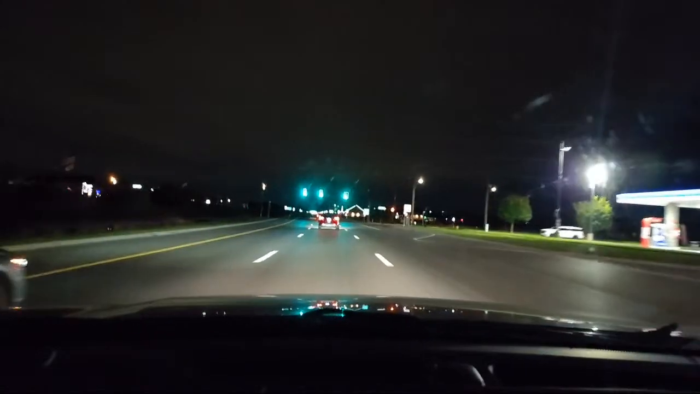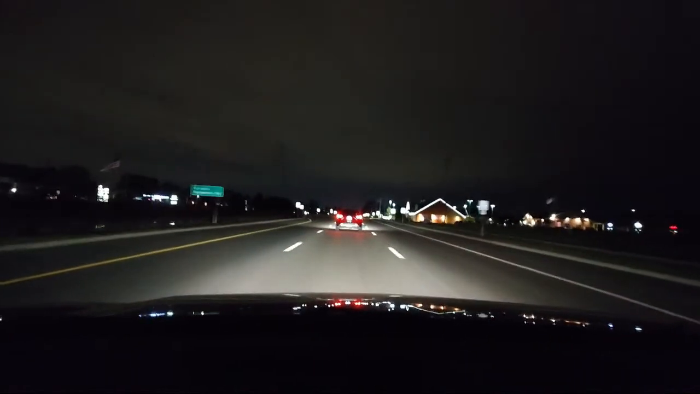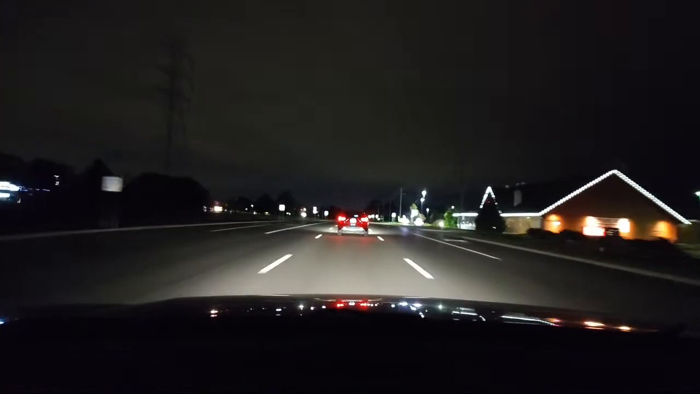I'm going to stay in the middle lane because that car to the right that we passed, I don't know if they're under the influence or tired, so I don't want to be around them. Get over one to the left: mirror, turn signal, blind spot.